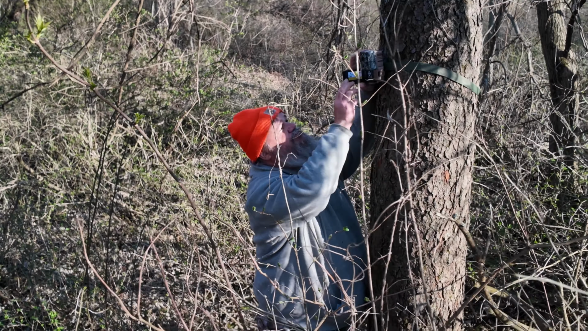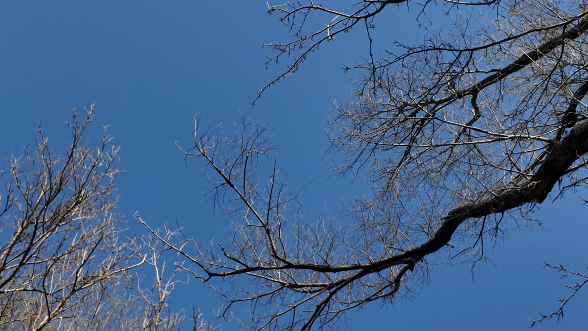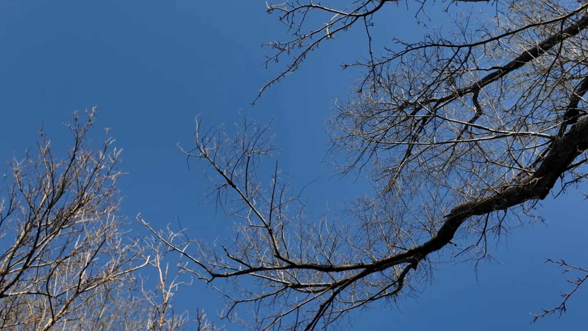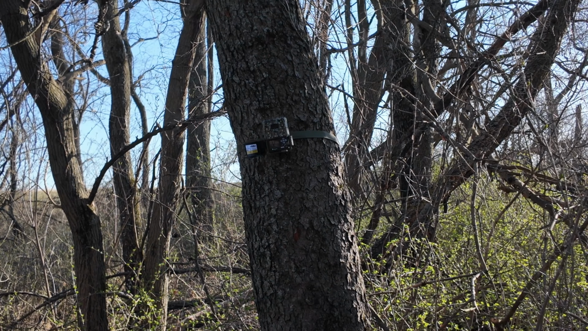Here we go. So you were right about here. There's that clump of trees. I want to turn this south. I want to get more of that. You know what? I think I'm going to leave it there, Mike. I think I'm going to leave it there and experiment with it.